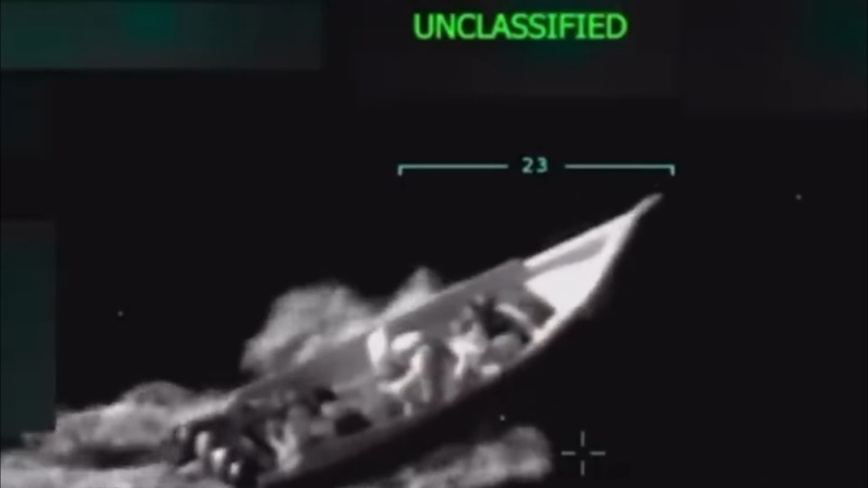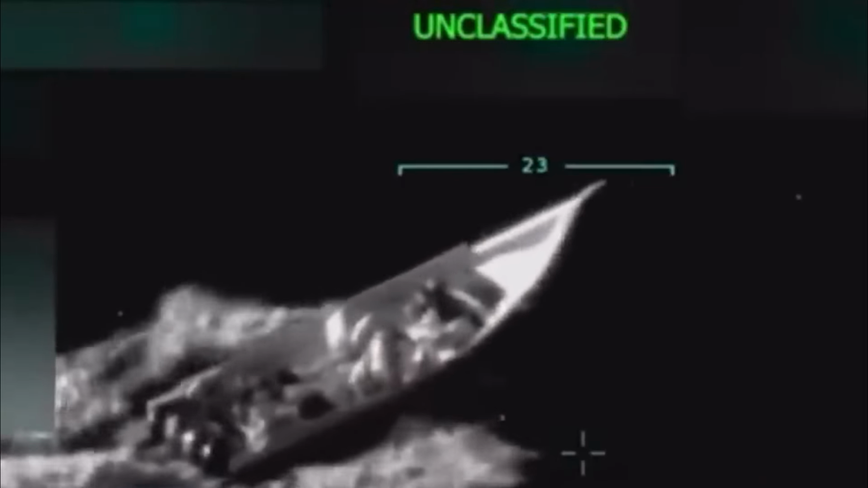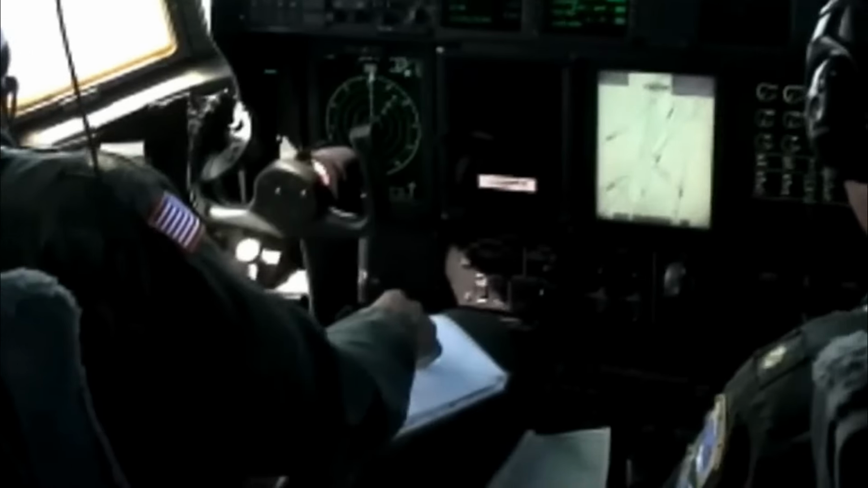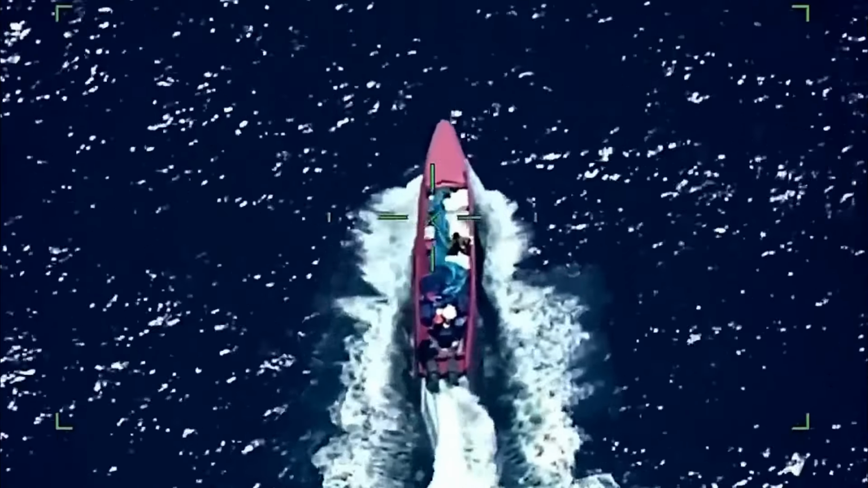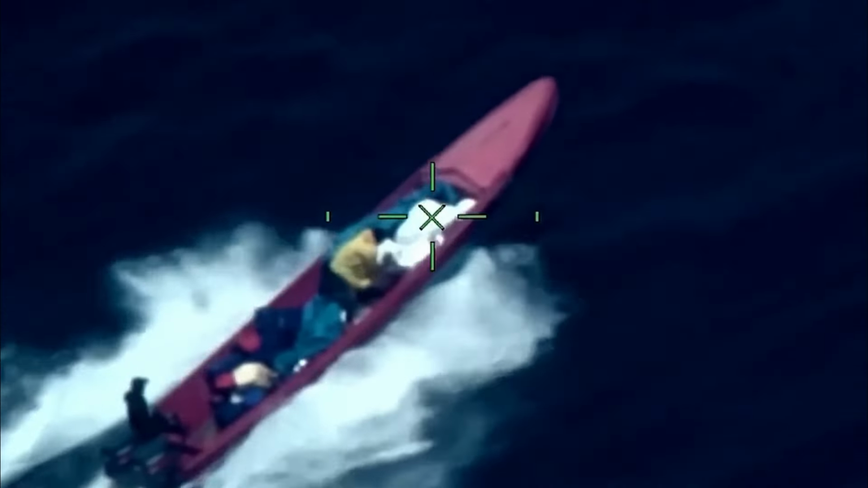Unidentified vessel detected. Low profile, high temperature signature. Operators lean forward. A thin shape cuts across black water. A fast boat, riding low. Engines burning white hot on thermal. Not a fisherman, not innocent. A cartel fast runner, trying to slip through the night. They can outrun radar, but they can't outrun heat.